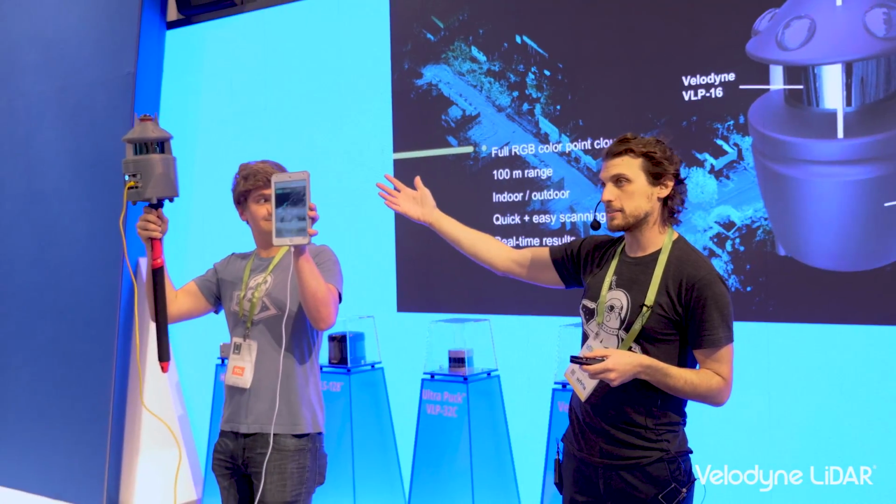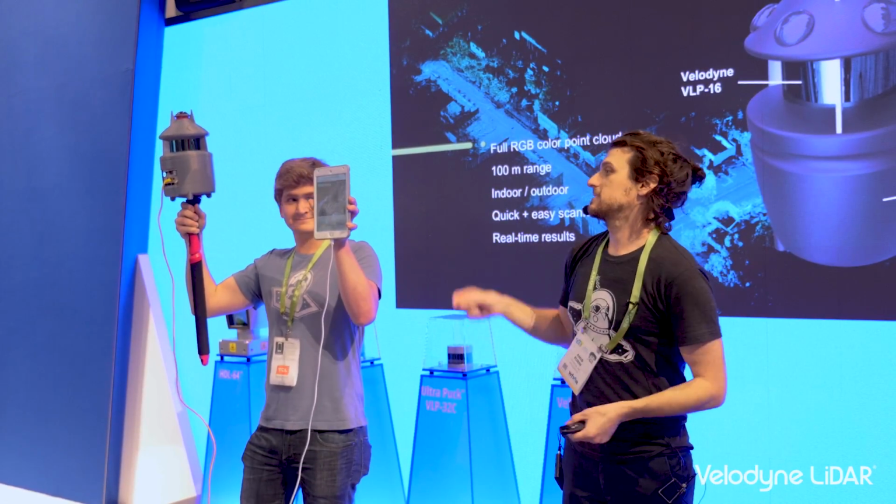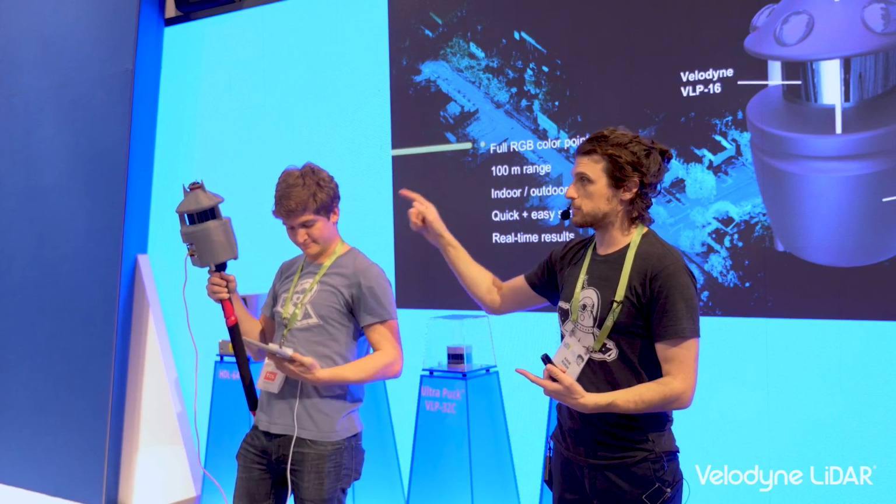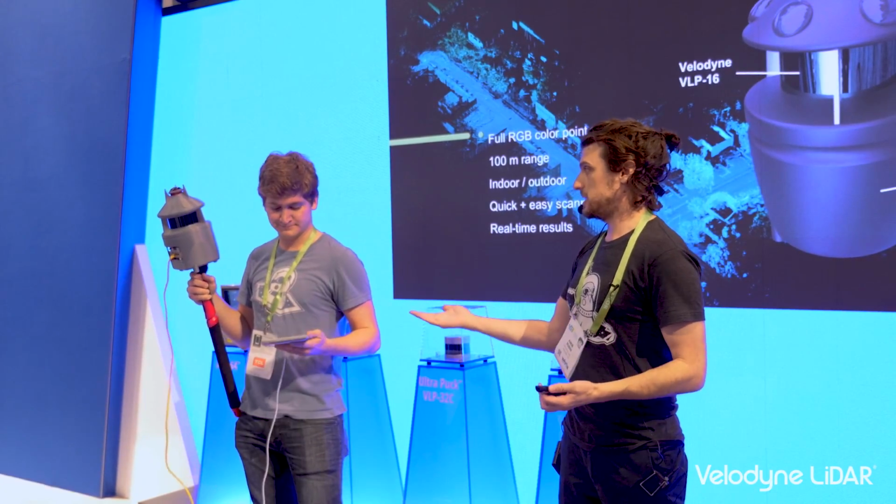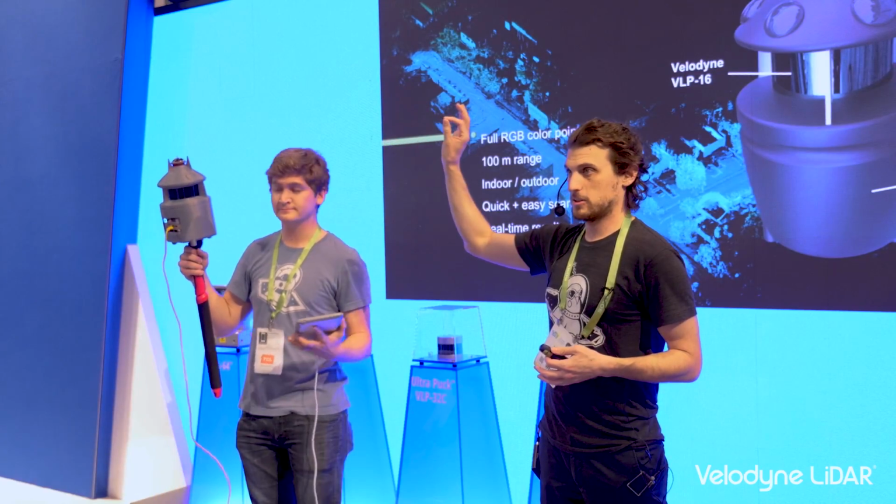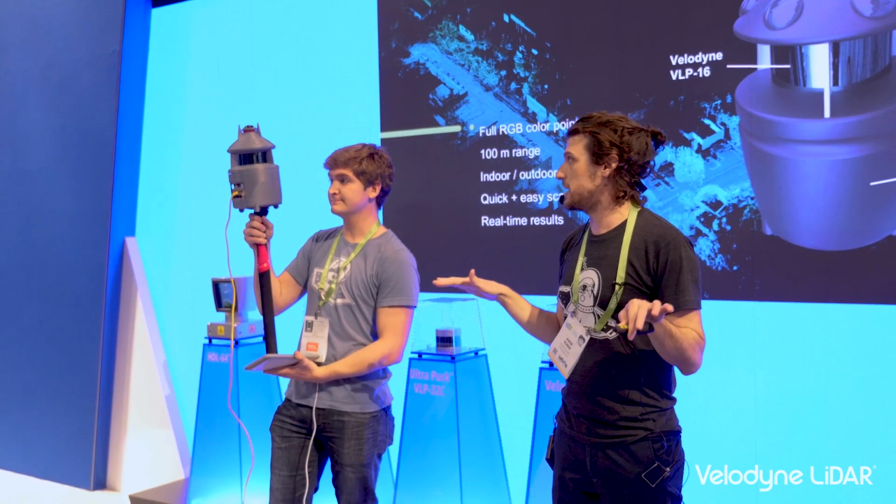For large, complex environments, once a user is finished with their scanning, they just hit stop and post-process the results directly on the device. In a little bit of extra time, you have to wait a few minutes, the device will reprocess and make a very nice globally accurate model of your environment.